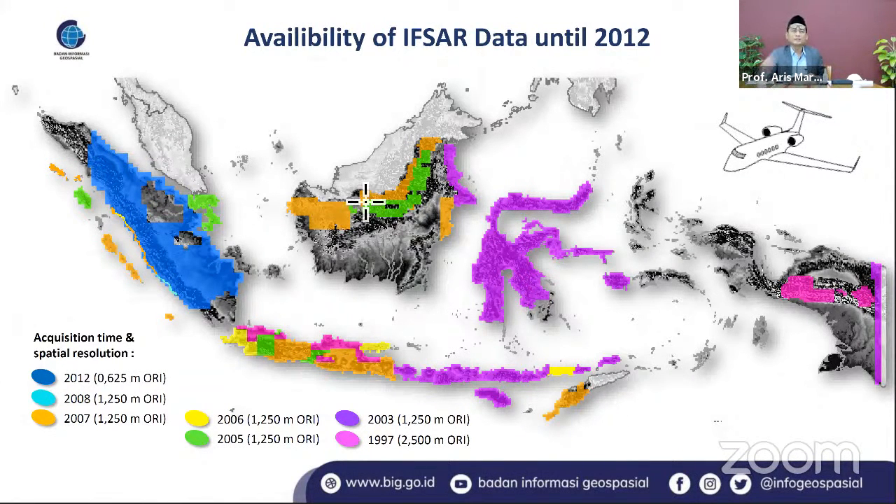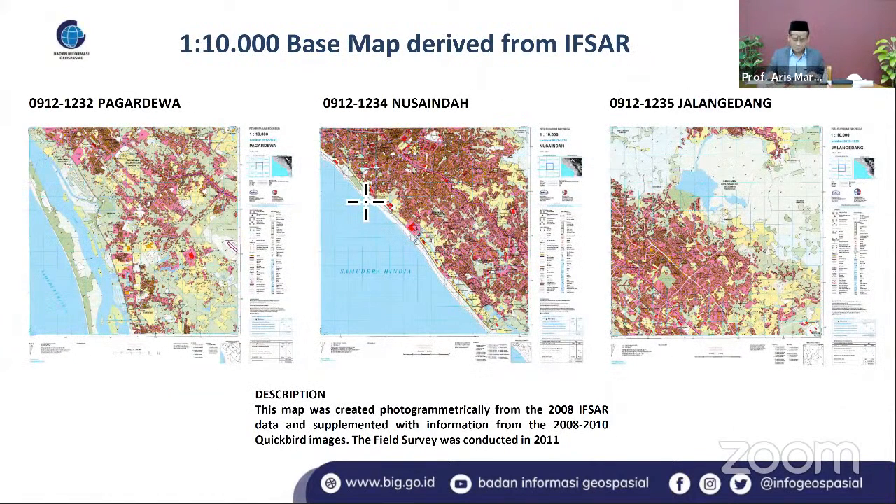There are several data sets that we have finished, for example, the 10,000 scale map. This map was created photogrammetrically from 2008 InSAR data, supplemented by information from QuickBird images. It means that we are using a combination. We see how powerful, for example, the QuickBird image is in helping us to do the base map on the 10,000 scale.